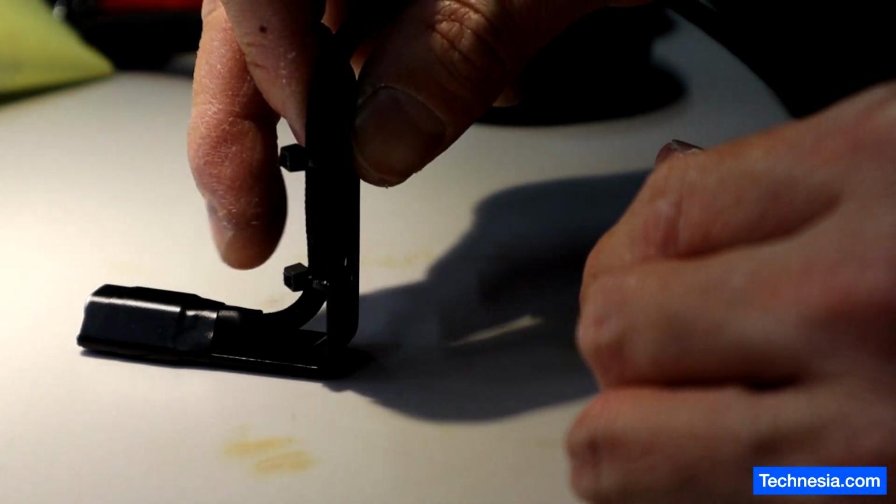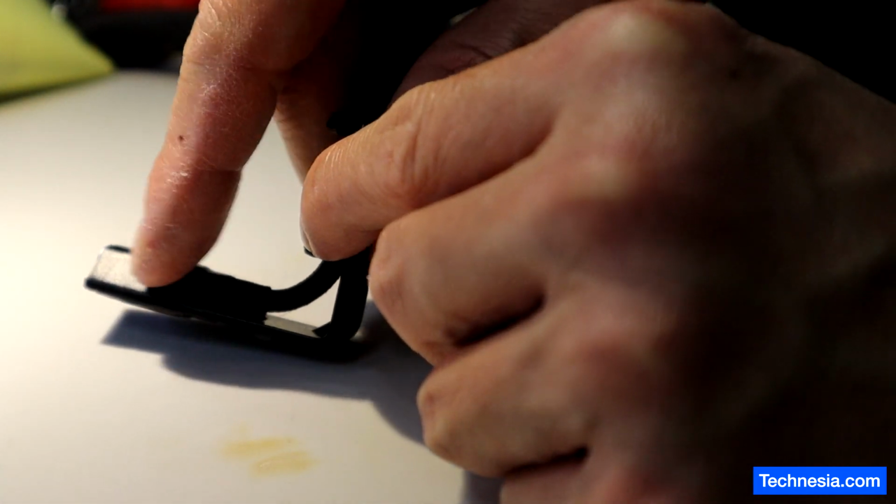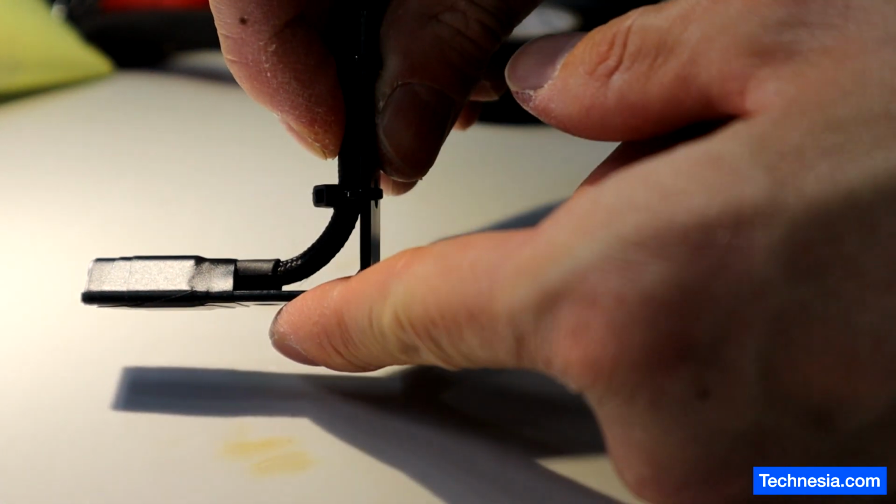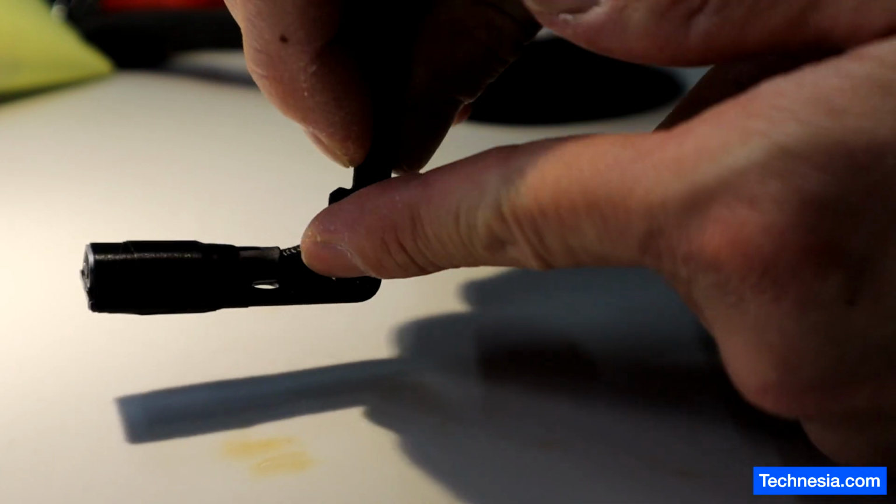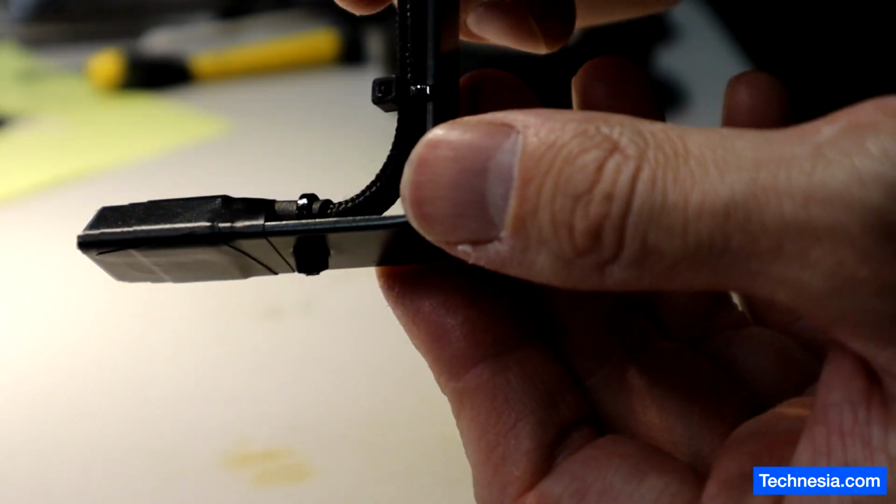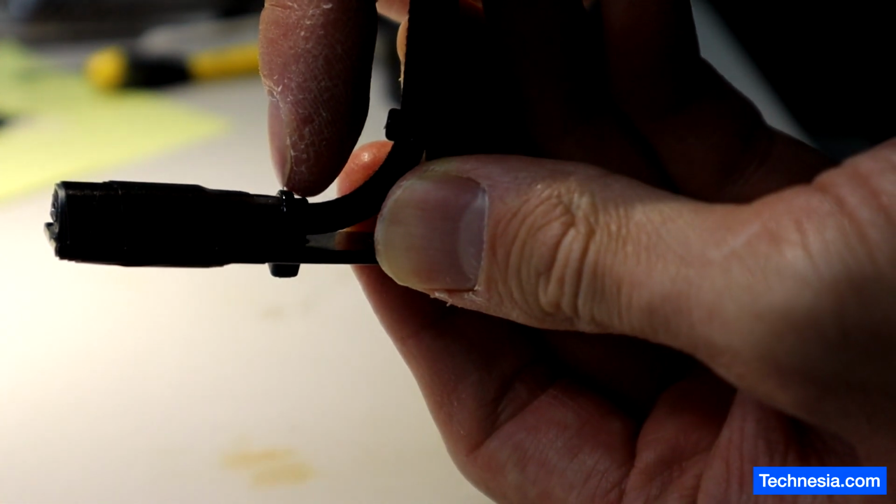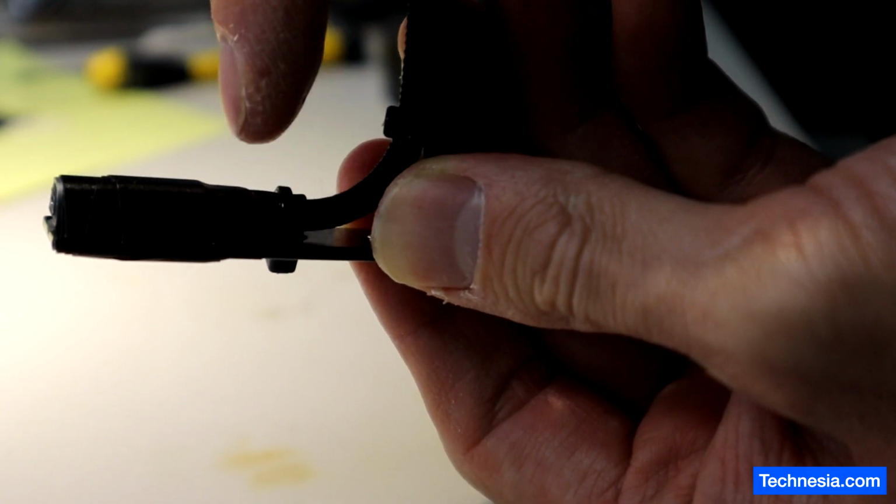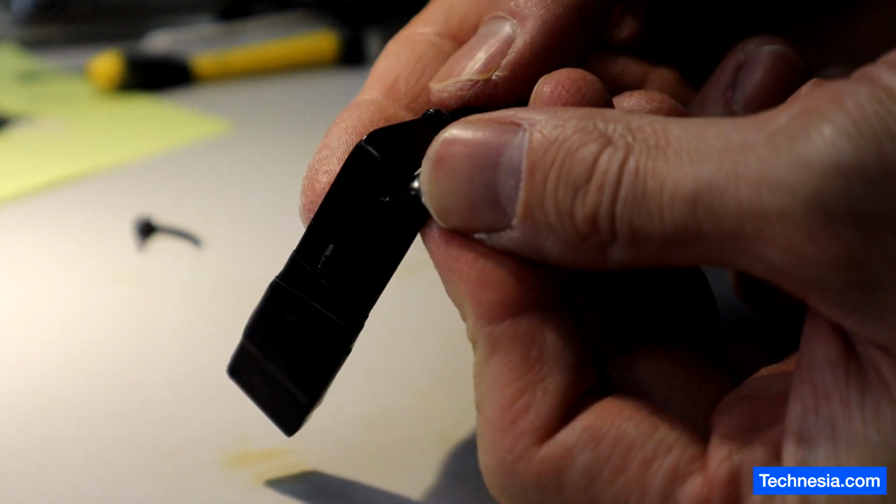There you go. So the lightning cable is glued by the epoxy to the bracket, and we also added some tape to secure the lightning cable in place. I also added a zip tie right here to hold this lightning cable to the bracket. See that right here?